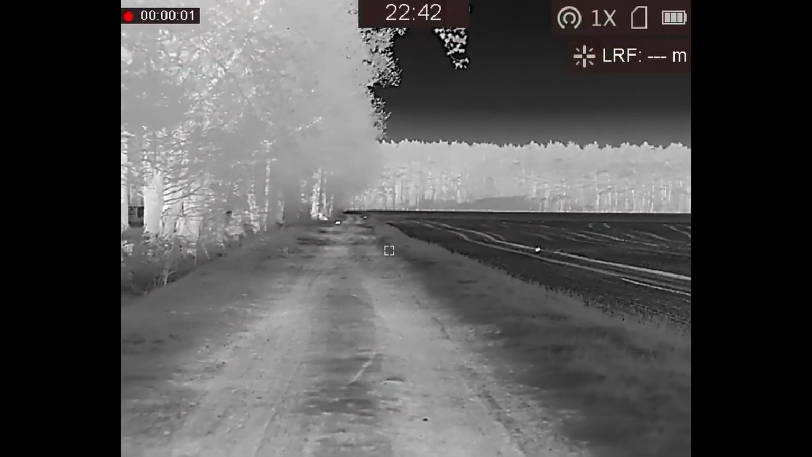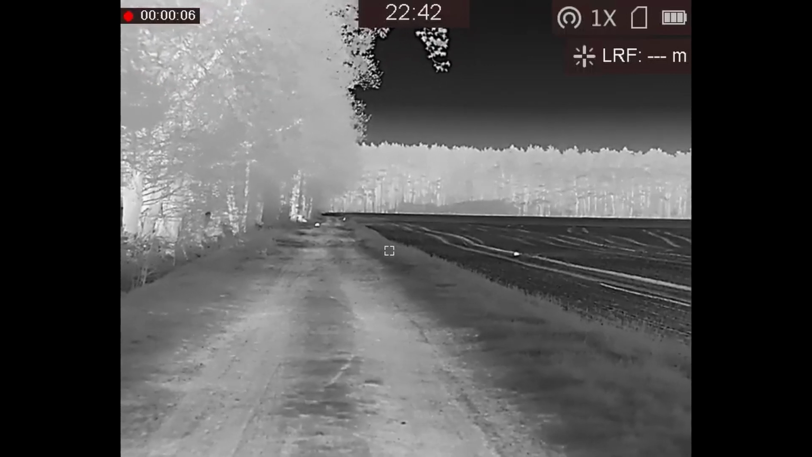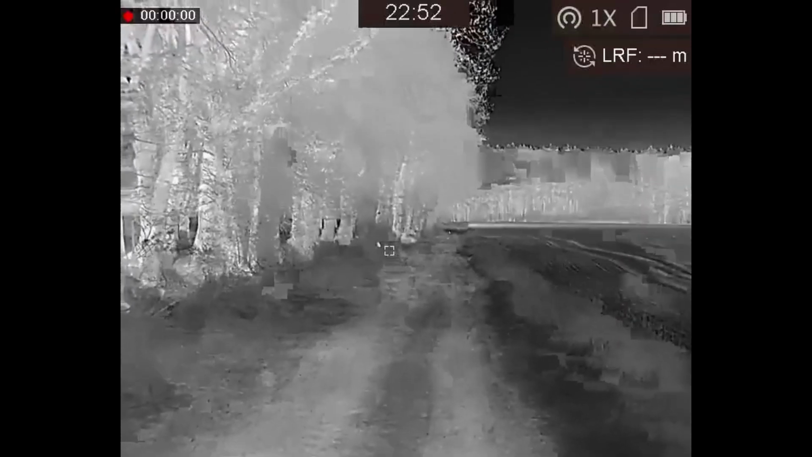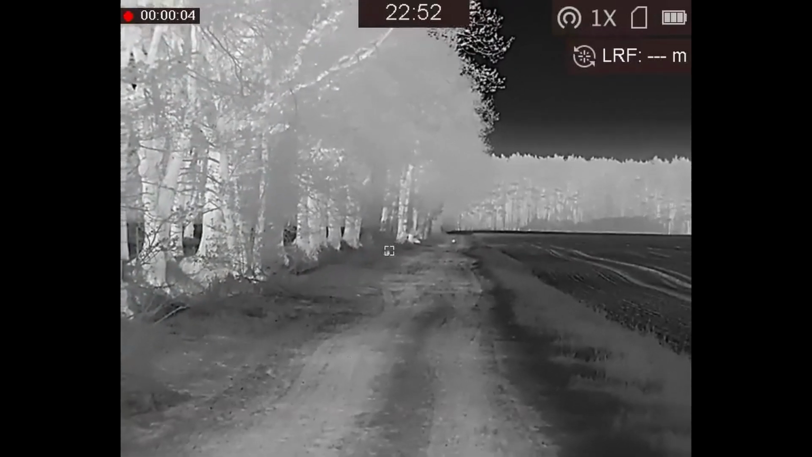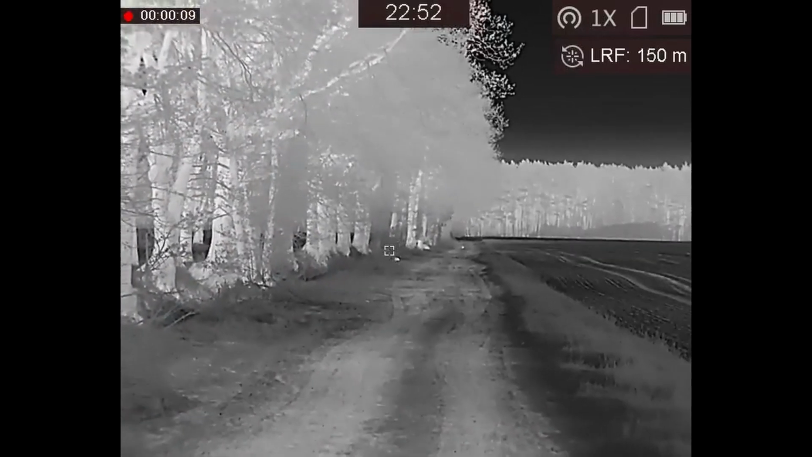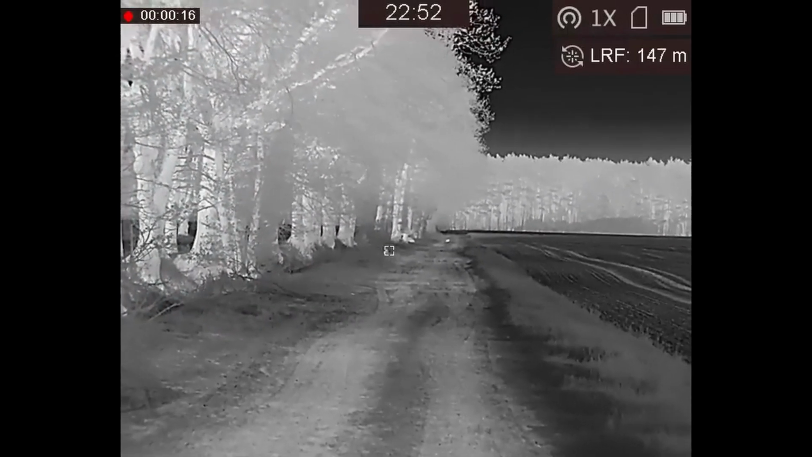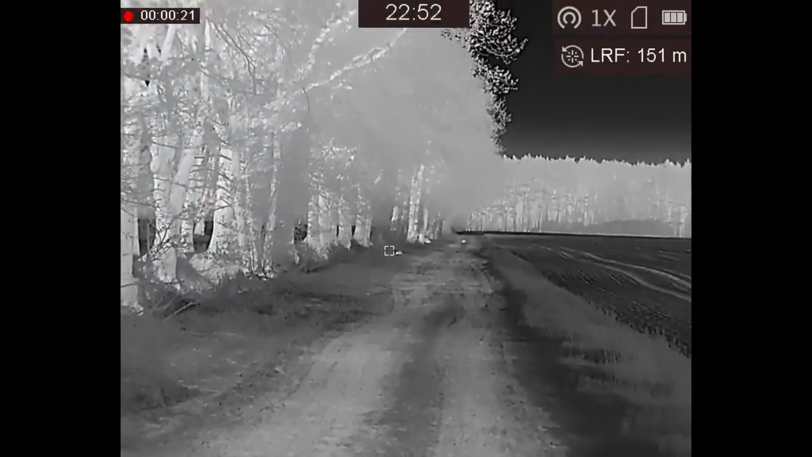I'm using the thermal imaging device to get an idea of what is going on, and on the right you see a distinct signature of a hare, and the other two spots should be a badger and a hare, with a badger being in front. At this point I'm still 130 meters away from it, so I have to approach a bit more to get a better idea of what I'm seeing, as the signatures are not clear enough right now.